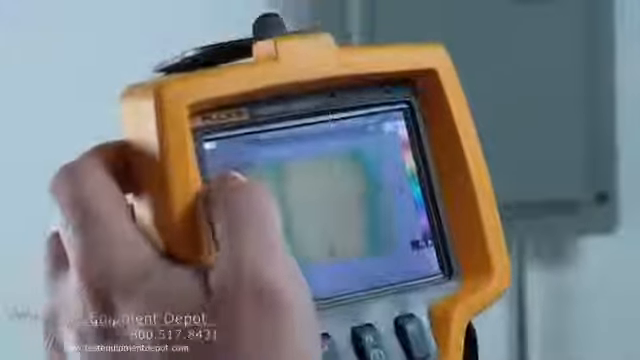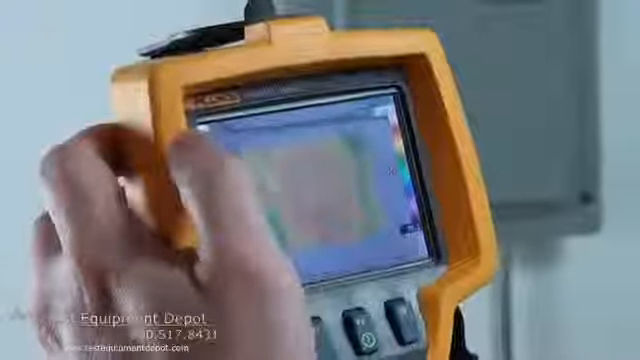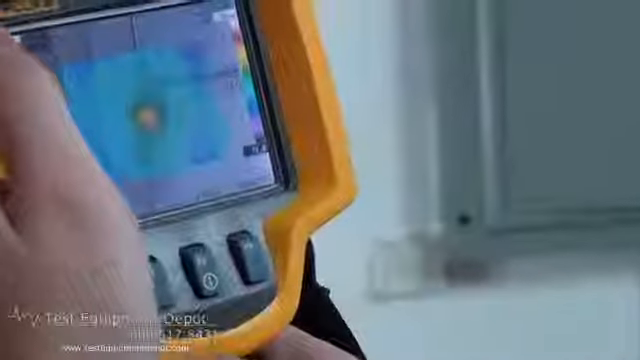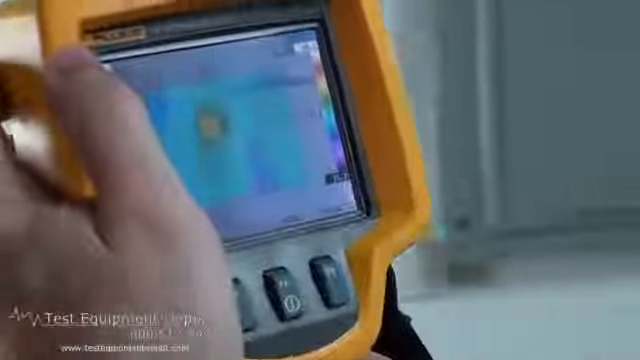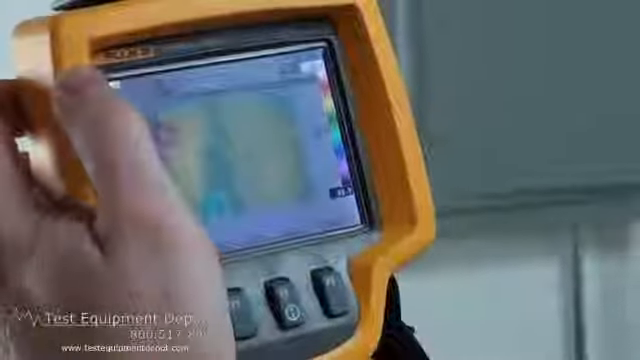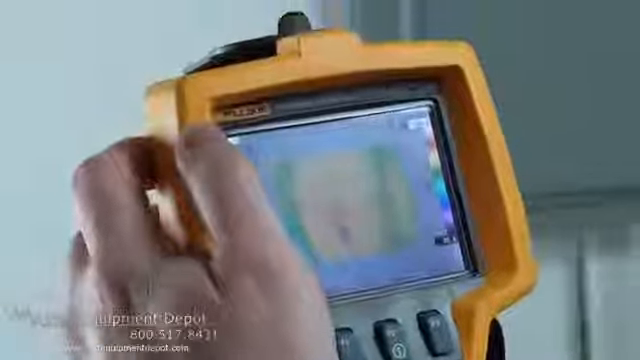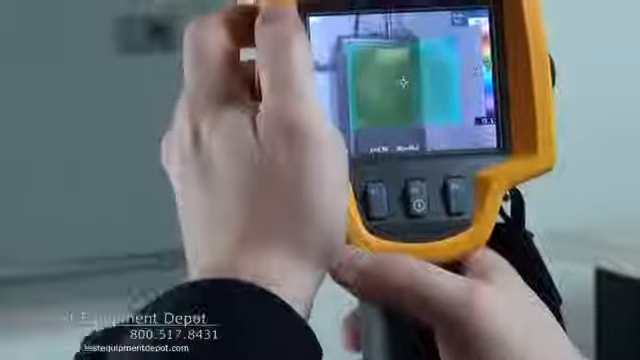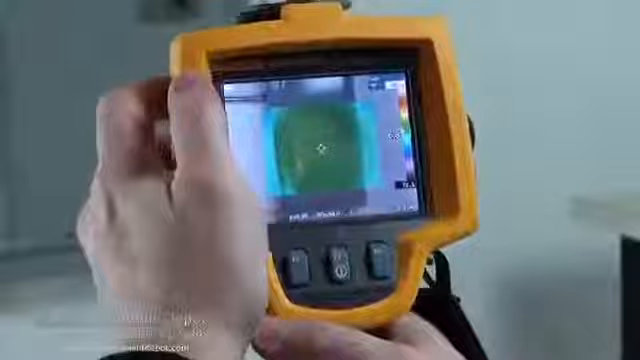So if you want to know what this particular item is, it's a thermostat, because once you go like this, you can't really tell. So that's where the picture-in-picture comes in handy. You can tell exactly in the room where you are and what exactly you're looking at. If you're looking at a panel, you can see on the panel itself.